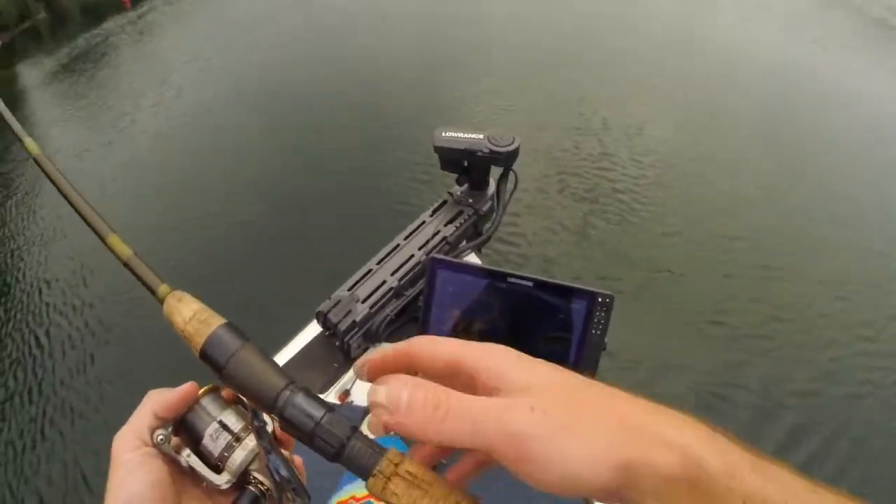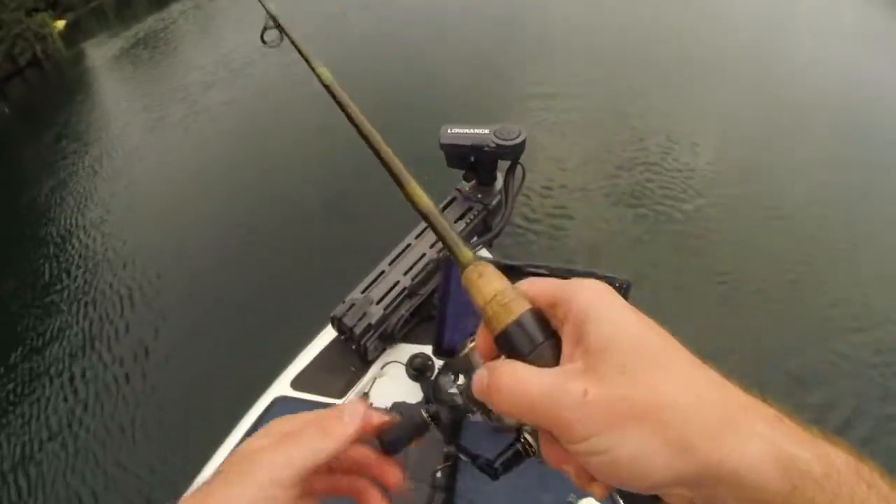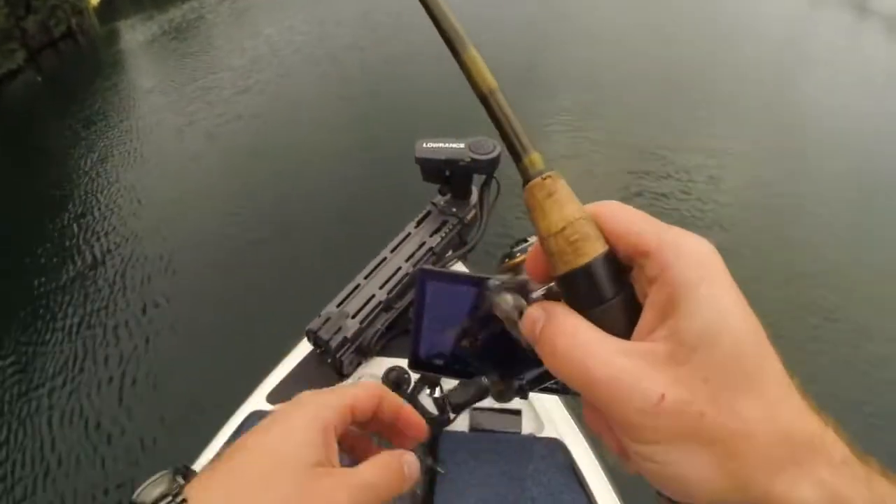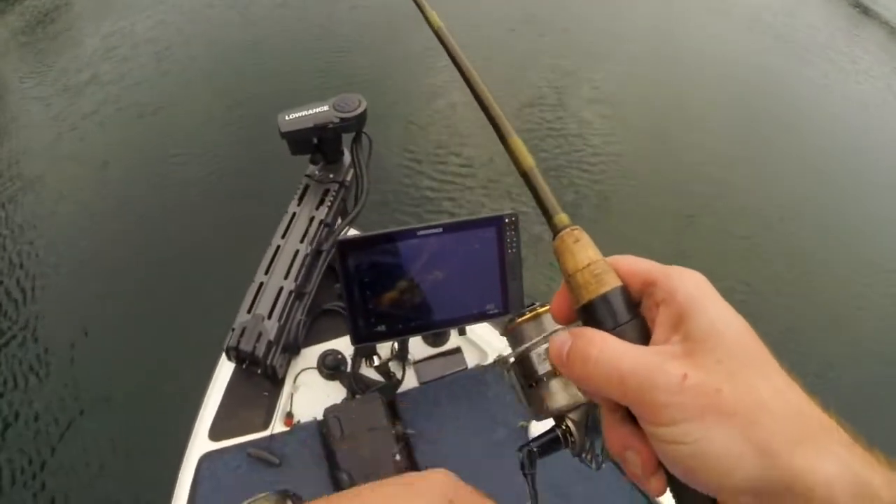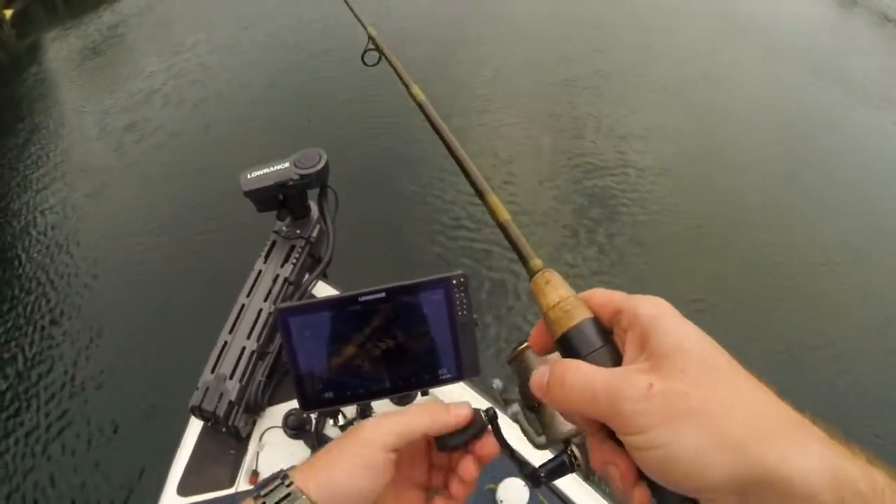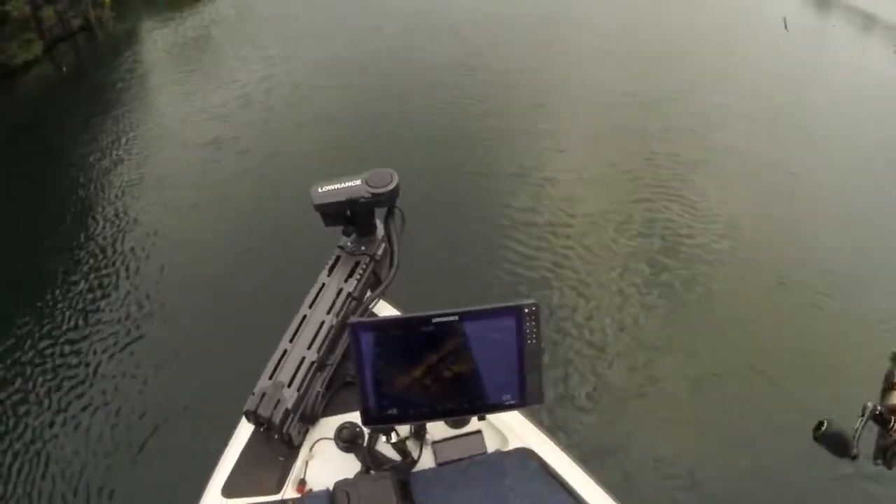So what a lot of the installers and validators are saying is they found the sweet spot to be about 8 inches above the head of the trolling motor. That's the motor portion of the trolling motor. That seems to be the sweet spot.